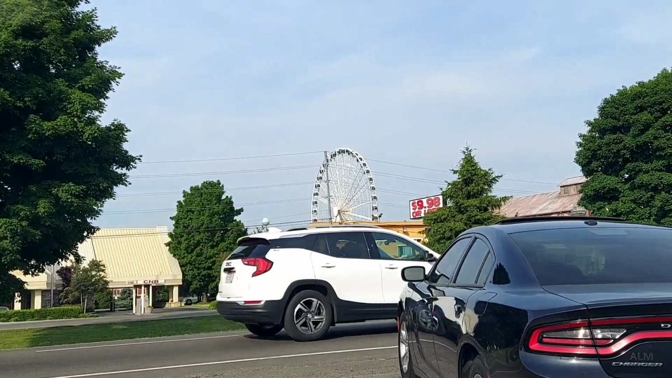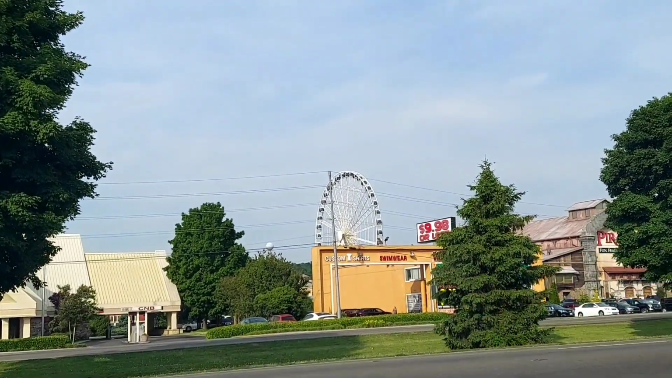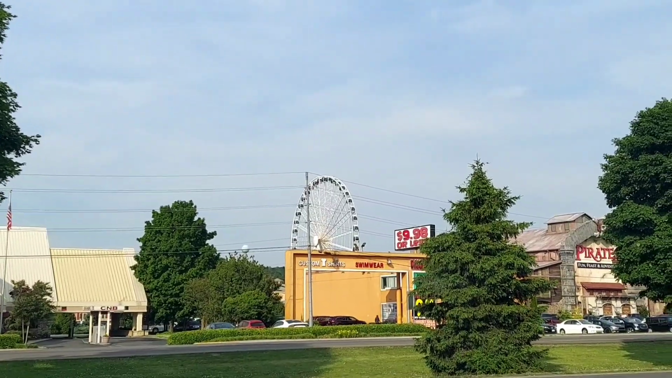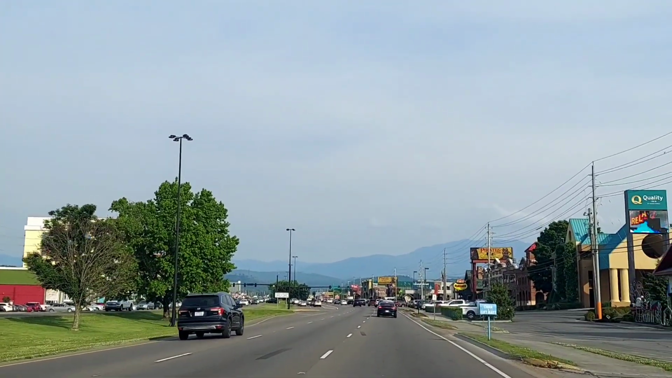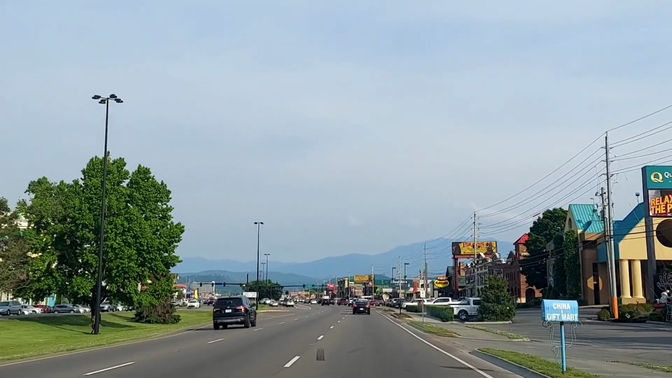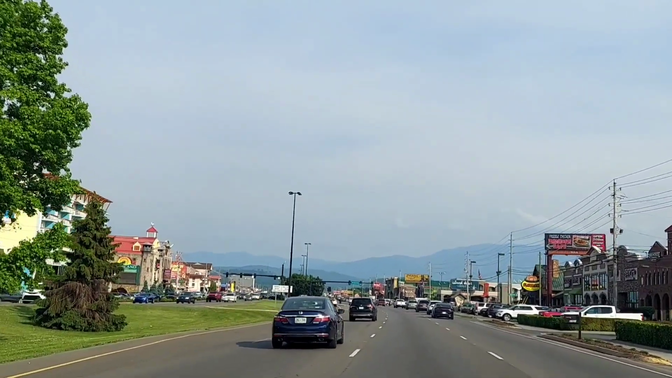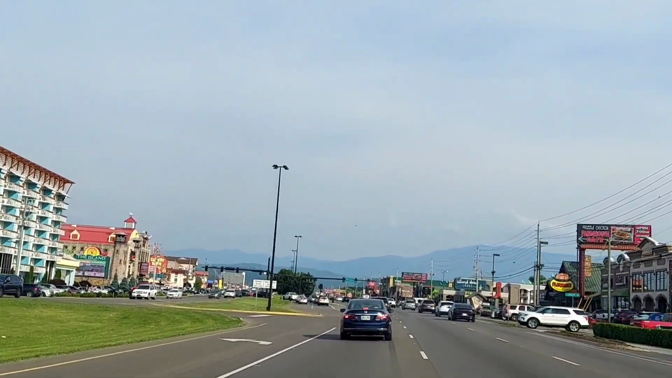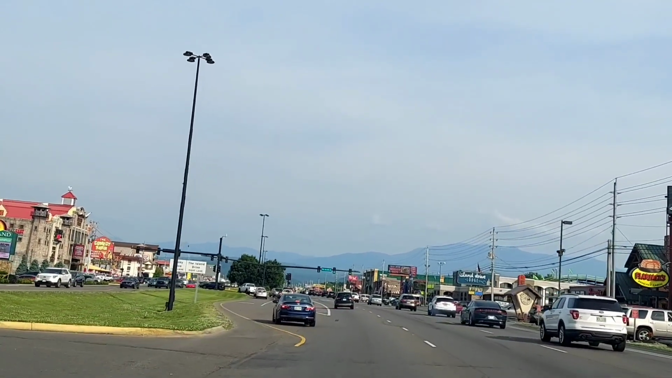There's the big wheel right across the street. 998 or less. That's where you want to go if you want to get t-shirts and hoodies and stuff. 998. They got the best quality shirts in Pigeon Forge. Jeff would surely know, because I don't like the cheapy t-shirts, and they've got the higher quality, and the hoodies are the best I've ever seen.